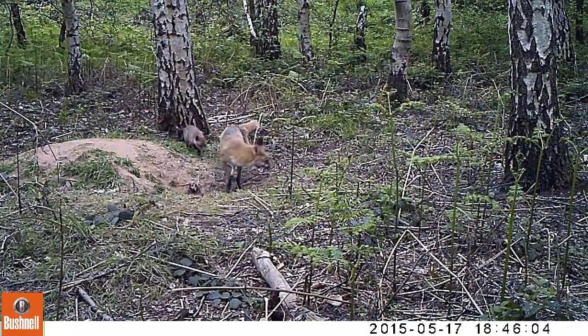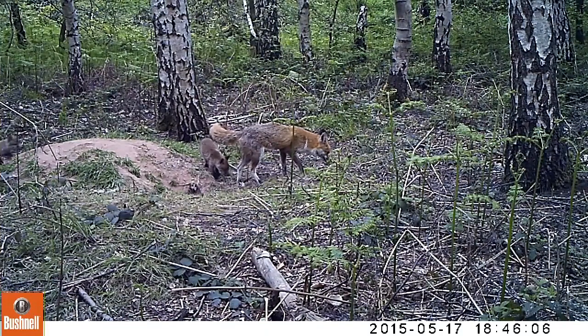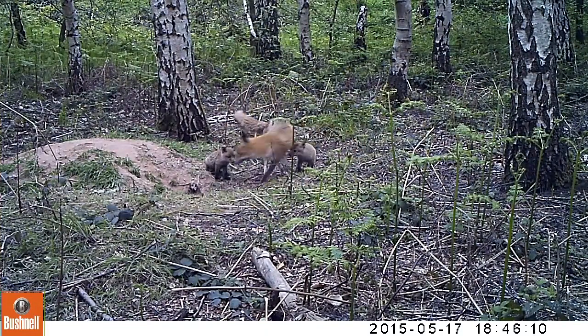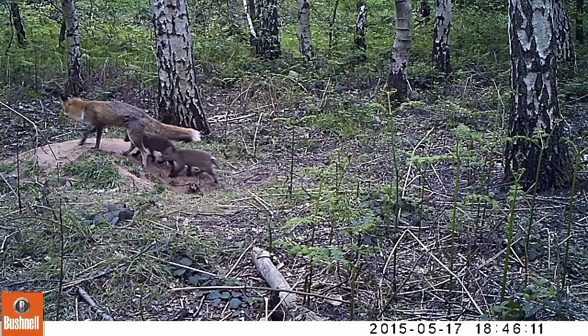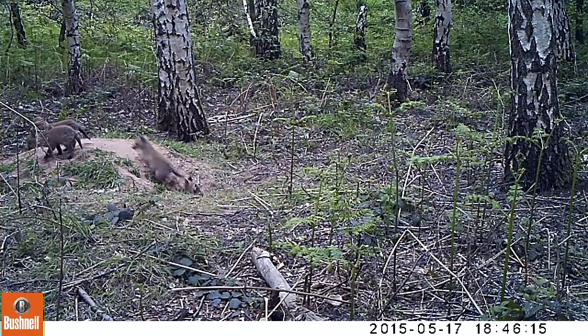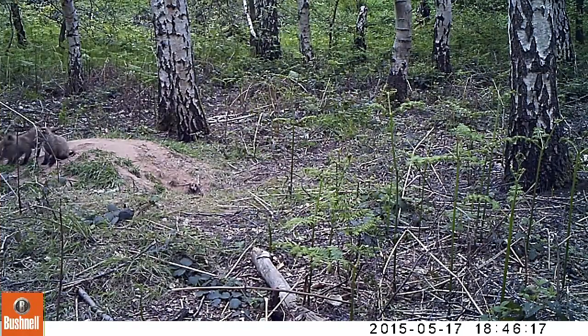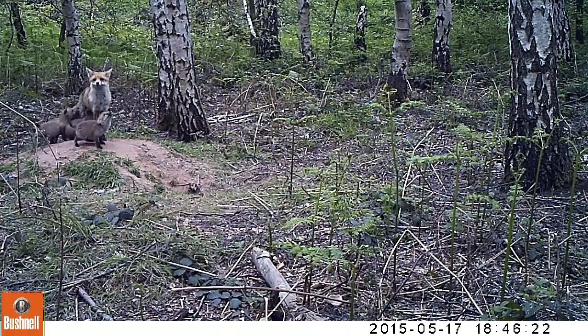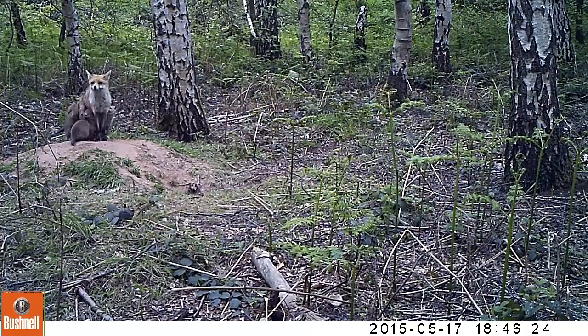We were very lucky and also very privileged to observe fox cubs during the first few weeks outside their fox den. Although the cubs suckle mom's milk at this stage, they start also to eat solid food.